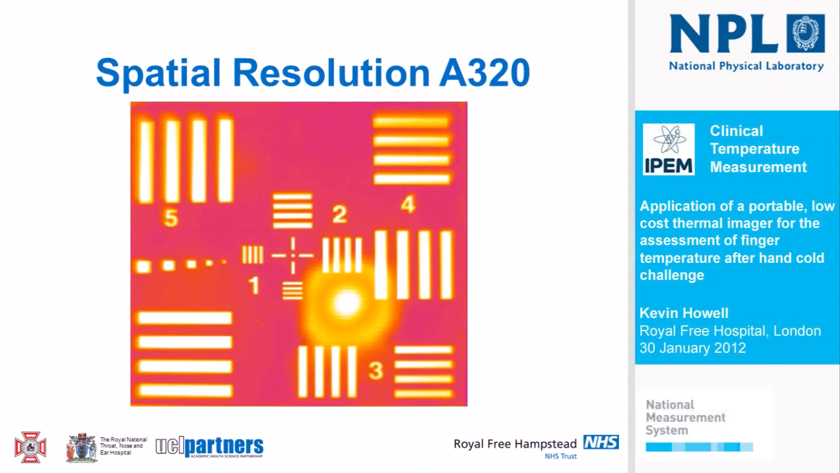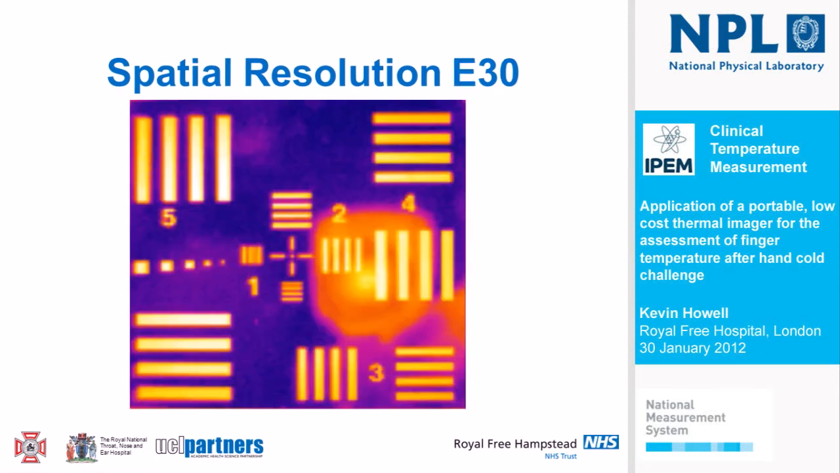We also looked at spatial resolution. Here's a thermal image of the test object taken with the more expensive A320 device, and you can see that device is easily able to spatially resolve the differences between these small bars spaced at only 1 millimetre in both the X and Y directions. But if we take the equivalent image with the E30, because this is a smaller pixel array, we have somewhat more limited spatial resolution. In some cases we're not able to resolve spaces between these 1 millimetre bars.